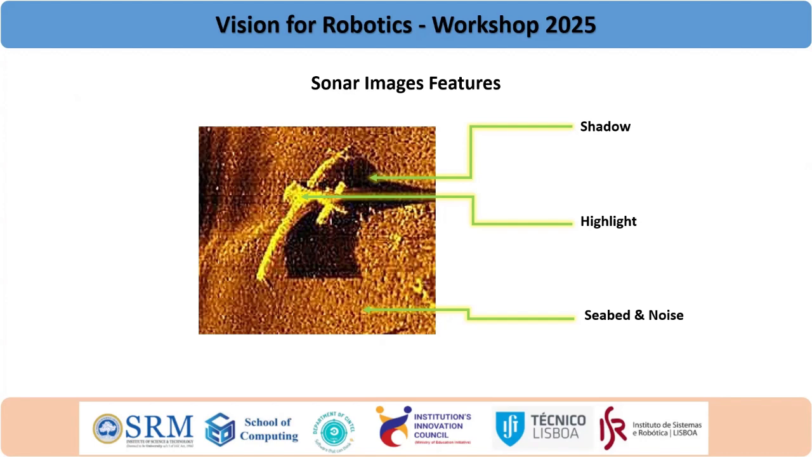This is a real sonar image. This is the plane, and the structure of the object's body is called the highlight.